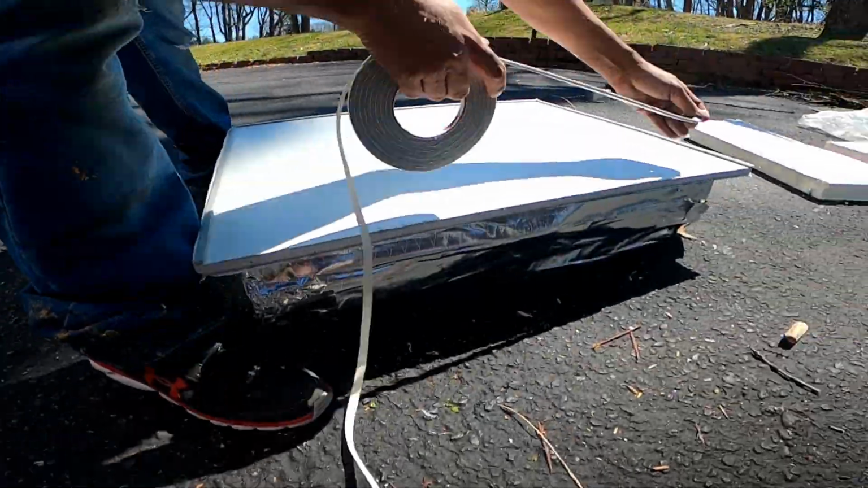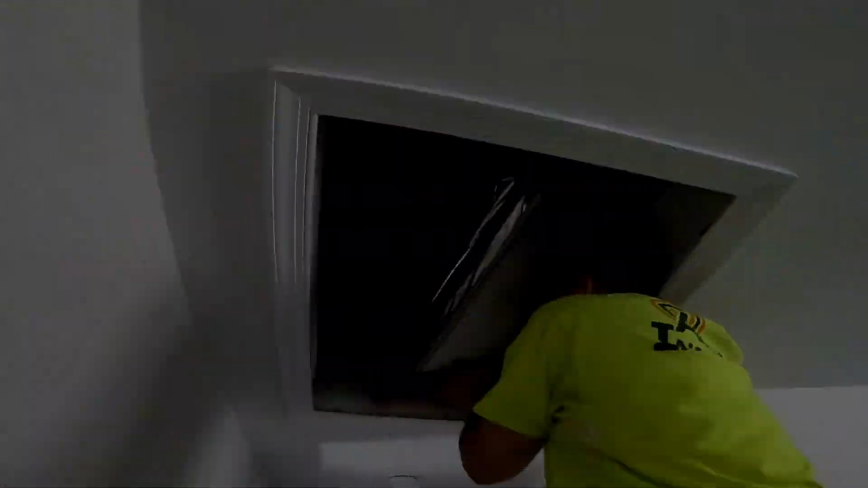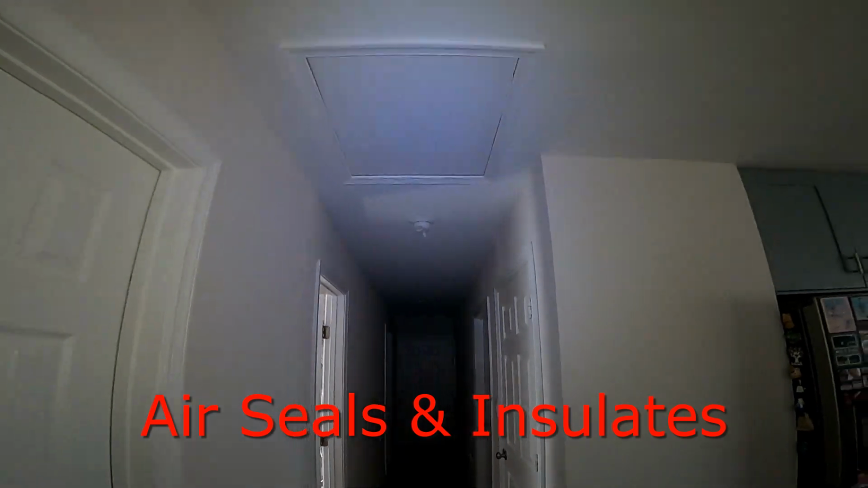And then the last step is to put a little bit of weather stripping around the lip or the edge so that when that hatch is sitting in that opening, it's not only got the insulation running continuous now across that attic plane or that attic floor, but you've also got the weather stripping to keep the air from flowing.